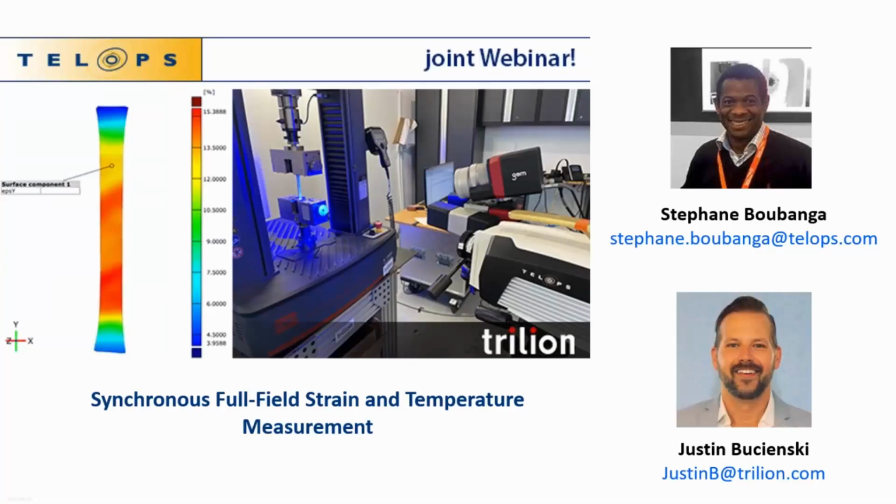So we have many questions here. Yeah, so maybe this one is more for Stefan. So what is the lowest temperature that it can measure? So I'm guessing the camera here. Yeah, if we're talking about the camera, the infrared camera, we're really talking about the infrared camera here.